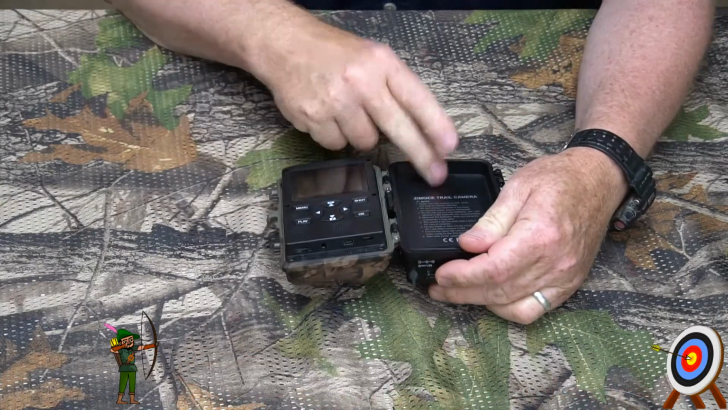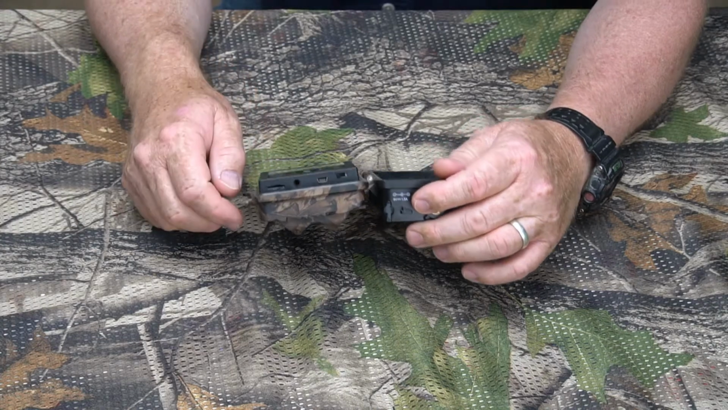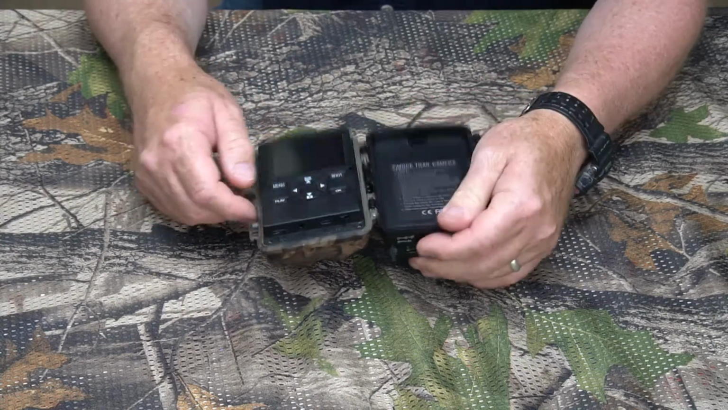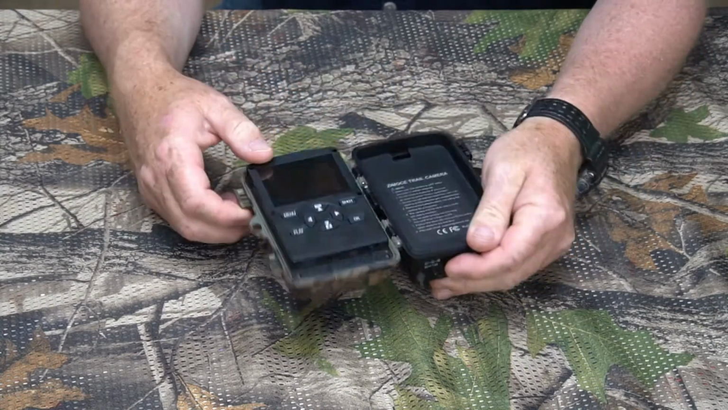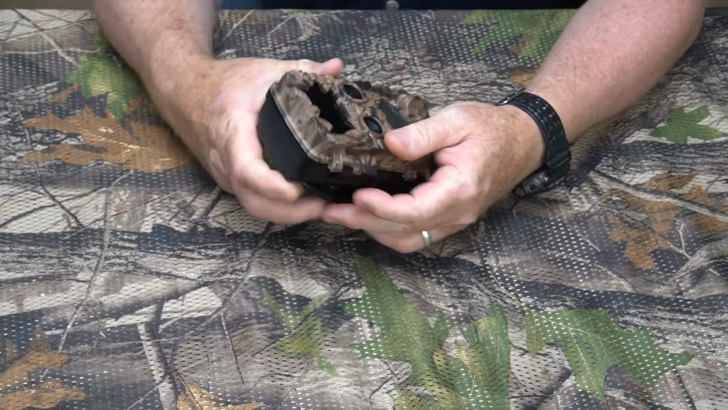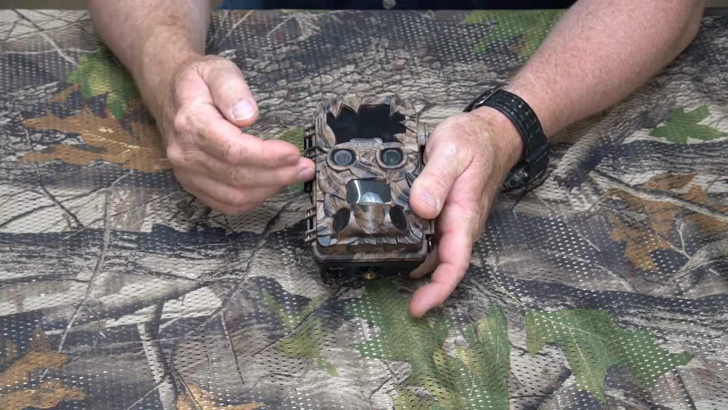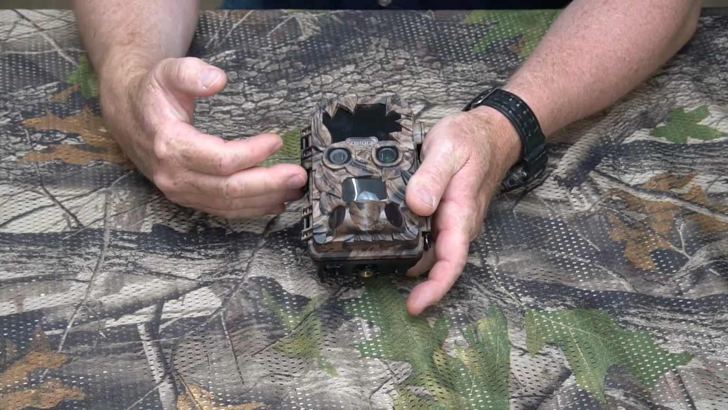Okay, got your battery compartment here. It's got the micro SD card in the bottom, so that's kind of a downer. But pretty basic design, nothing real special to write home about. Just the front of it's kind of different, but the main factor here is this dual lens 4K capability. I'm really excited to try that out.